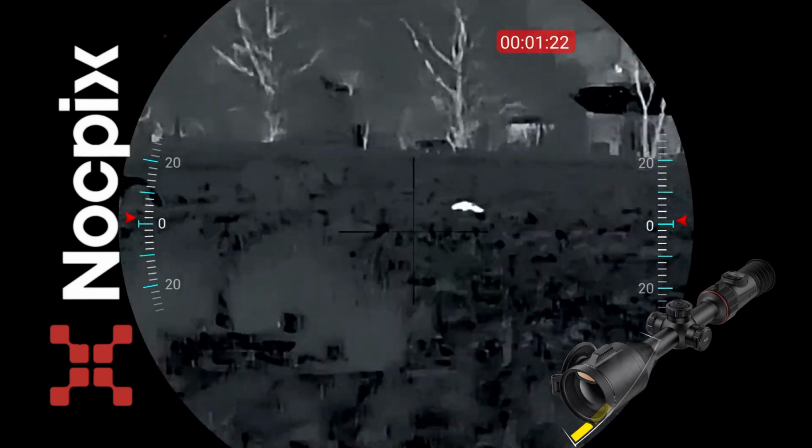Gotcha. It's coming up on fox number 2, confirmed number 2. Now let's check out what it is. Not a great shot. What is that? Might turn the light on after. Just have a look. That could be an exit wound there, but it's another vixen. Very healthy looking.